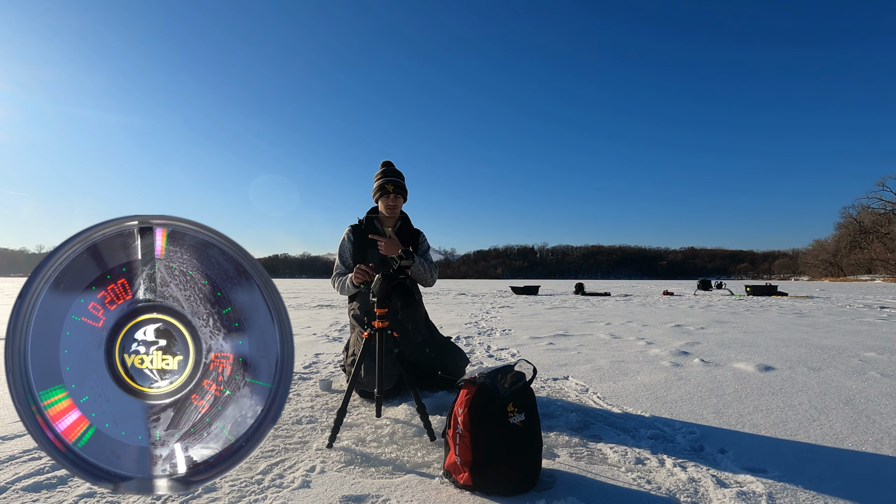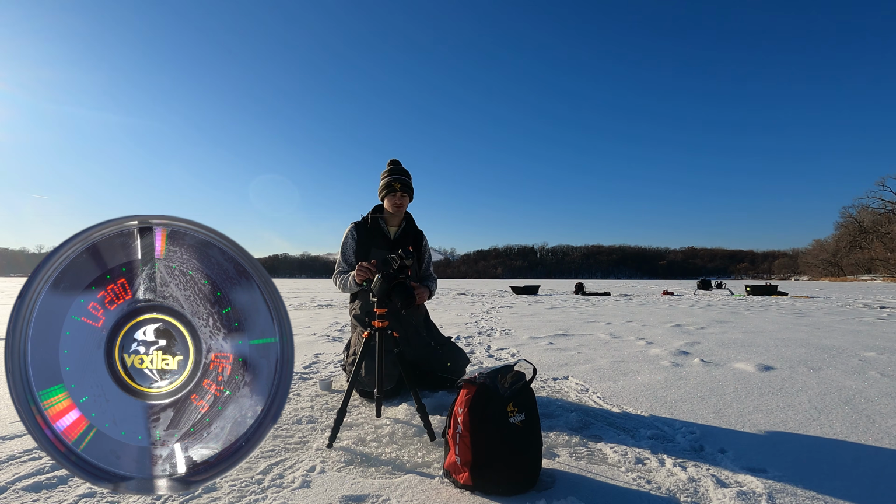I'm fishing deep, he's fishing shallow. So if there's fish deep, I'm gonna get them. If there's fish shallow, he's gonna get them. And if we can work as much water as we possibly can, it'll help us find more fish. Because what you wanna do is you wanna work as much water as you can to find the fish.